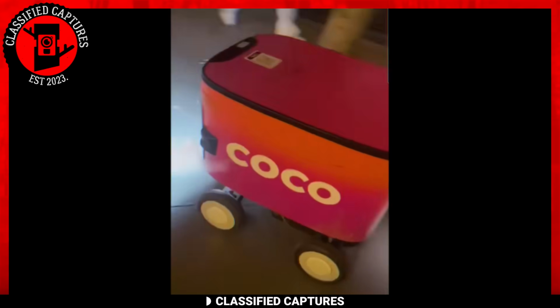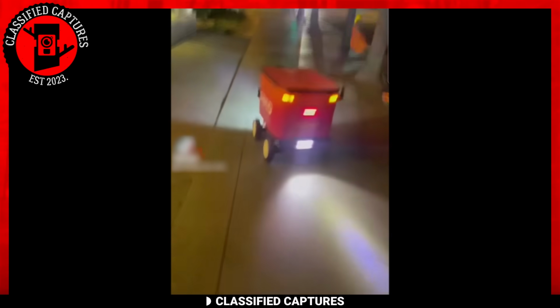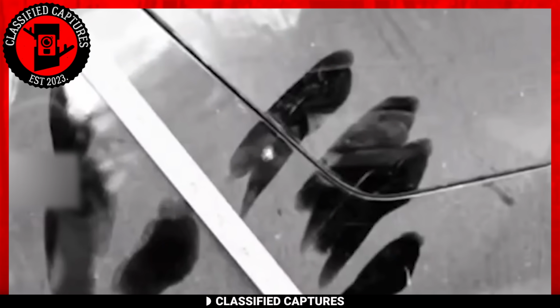App or your phone can learn about you just from giving it access to your camera? It's delivering somebody's shit. Look at a fucking poltergeist or some shit in here.